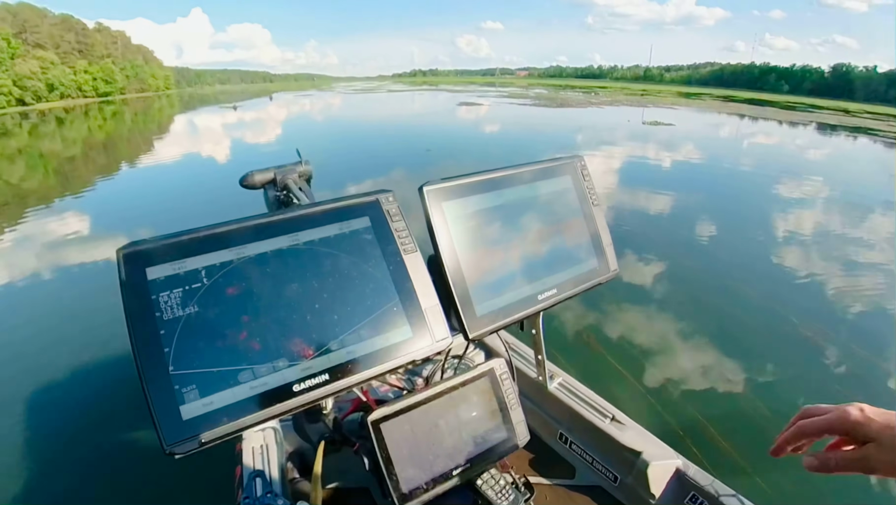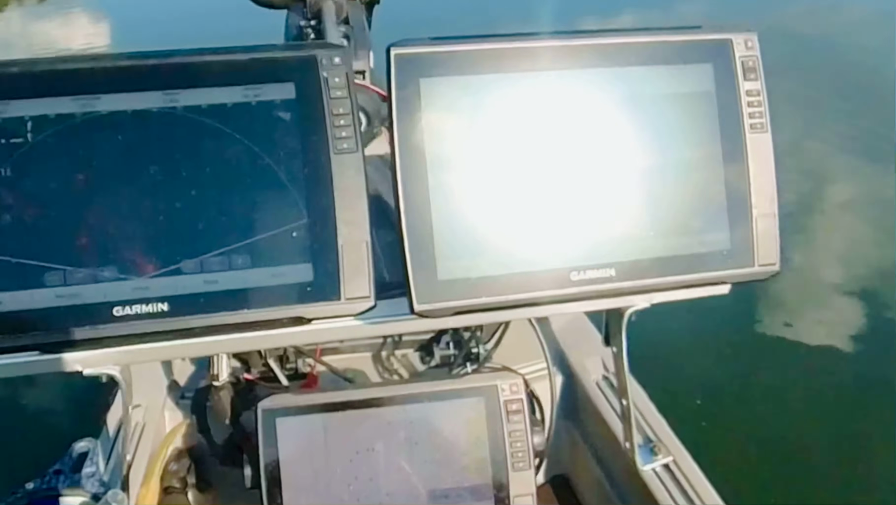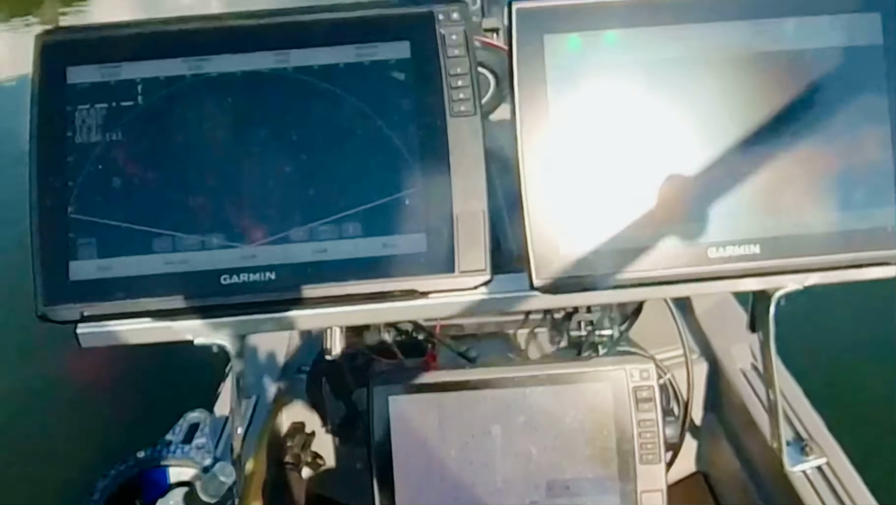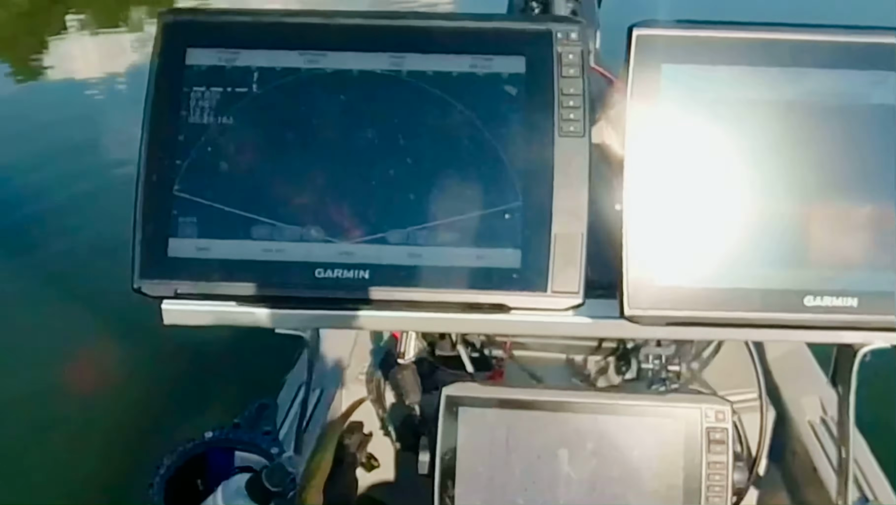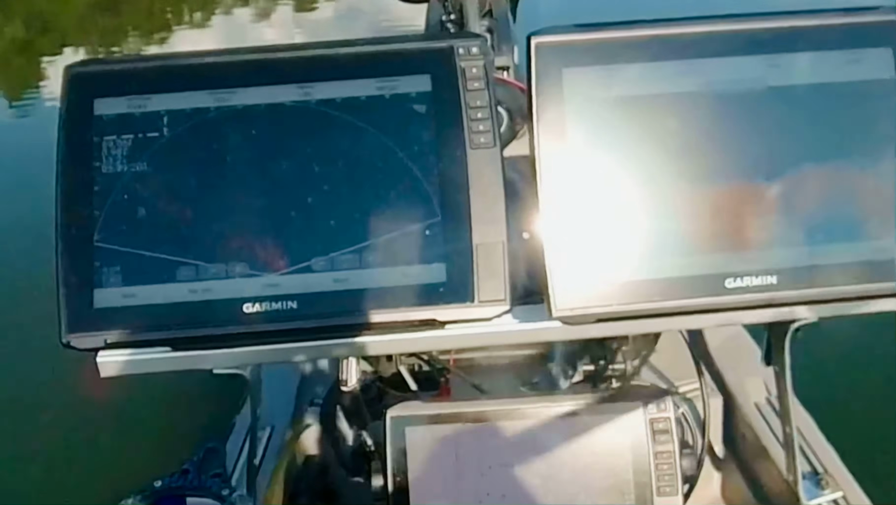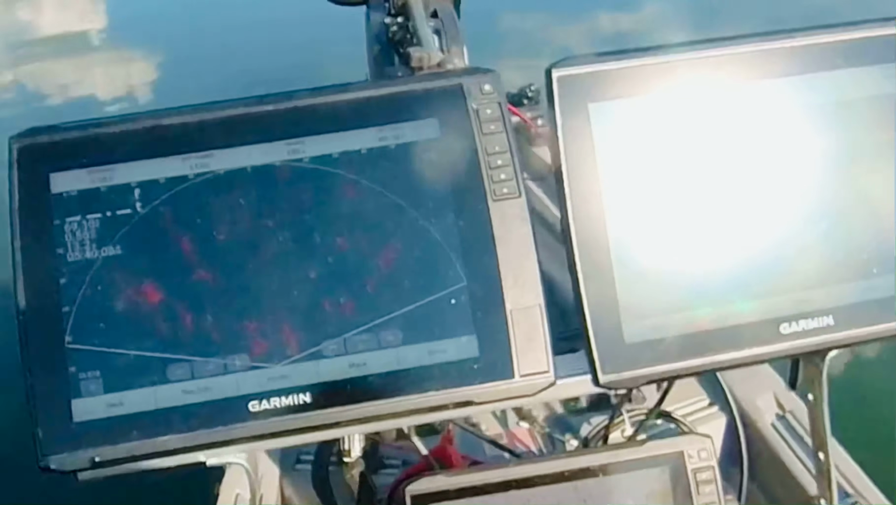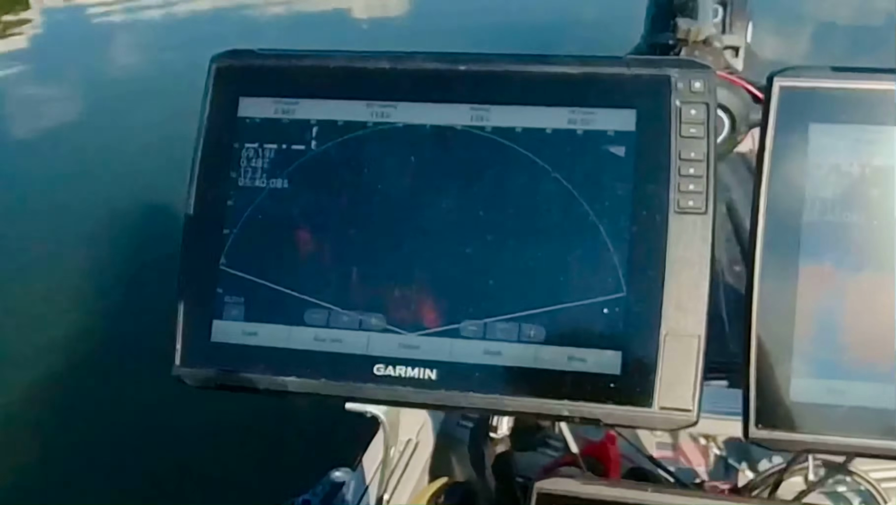So you can see, oh, it's very bright. Okay, so with the perspective mode, I keep my gain at around 50%, and there's not much on the screen with 50%, and I found that to be the most beneficial. So I have my color on, I believe, lava.